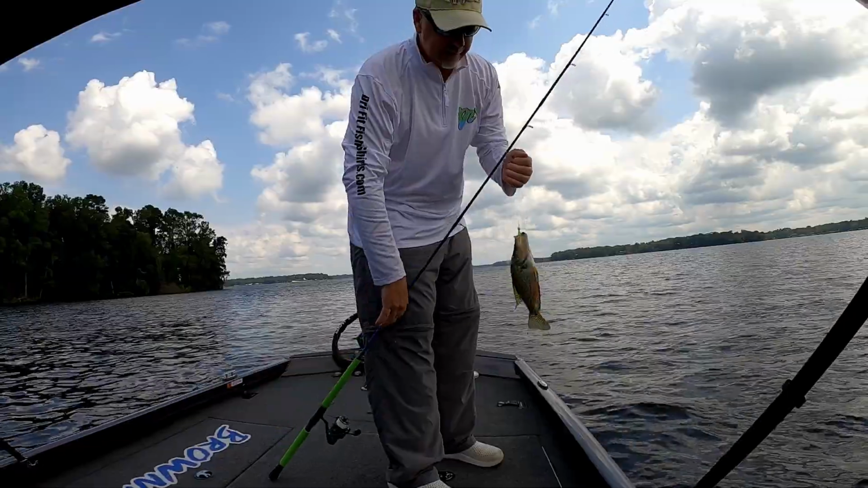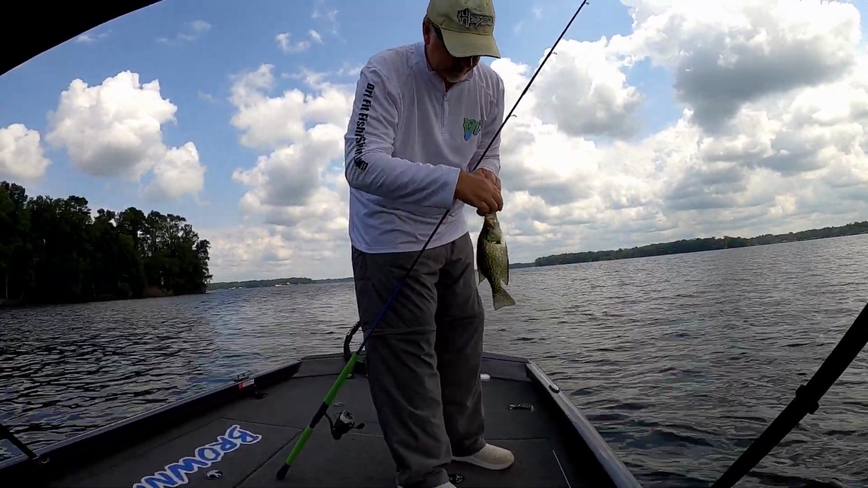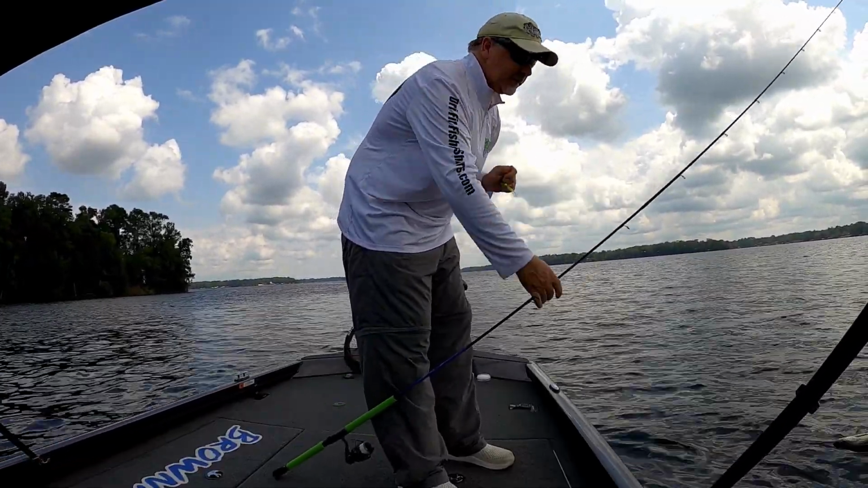Alright guys, just another little guy. Maybe that's mostly what's down there, but I suspect there's some big ones down there. They just aren't feeding this morning for whatever reason.